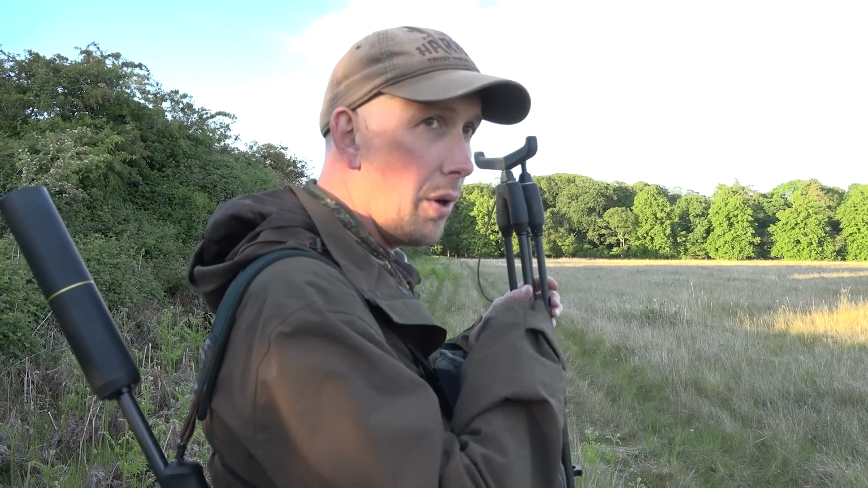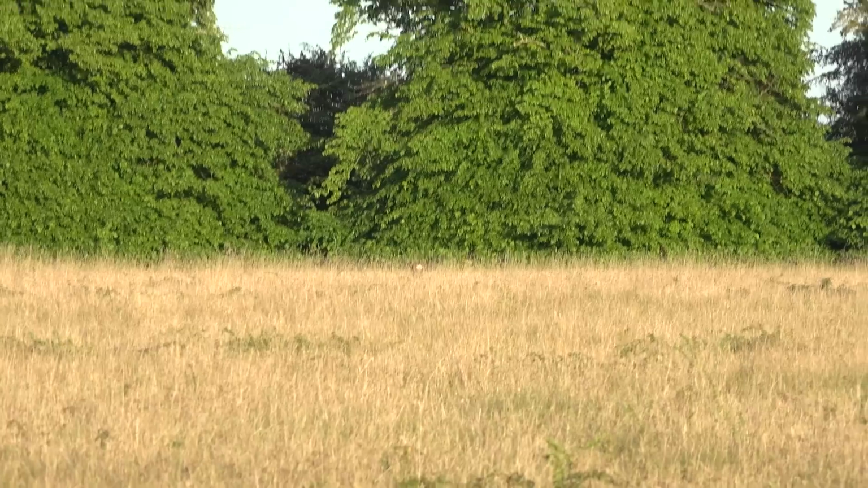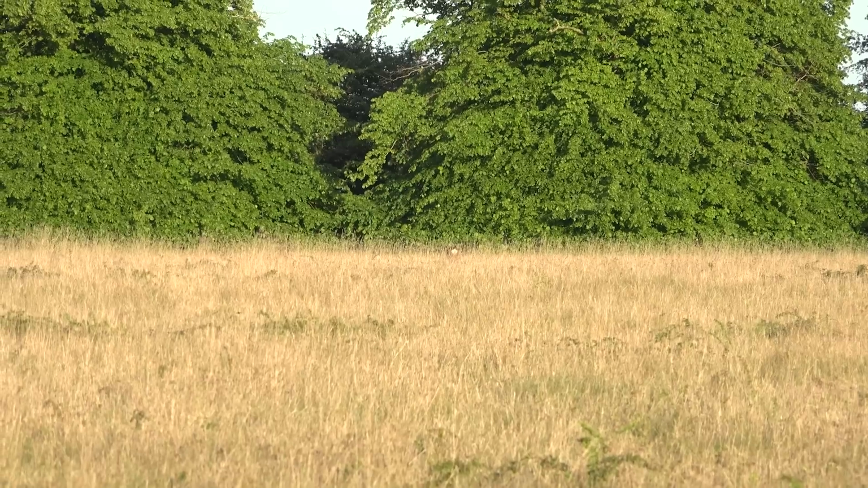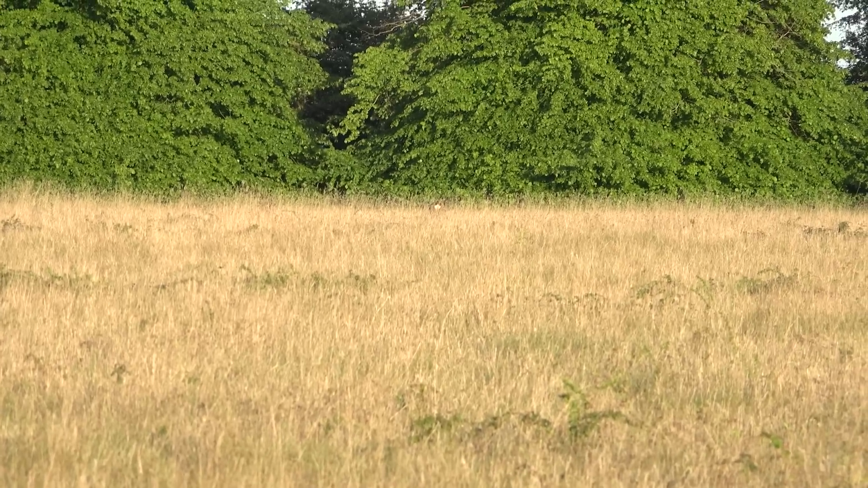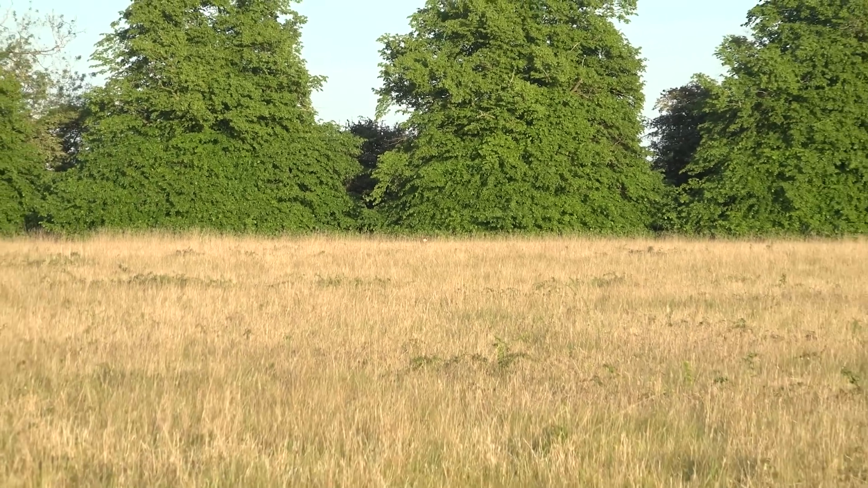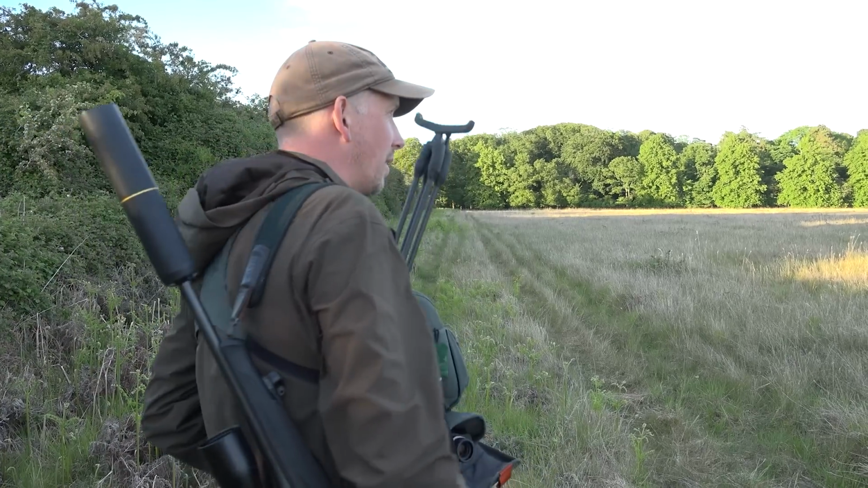Spotted the arse of a roe over here. It's a roe doe. Nothing else obvious with it. I was hoping we might pick up another muntjac just down the edge here. Just keep going.